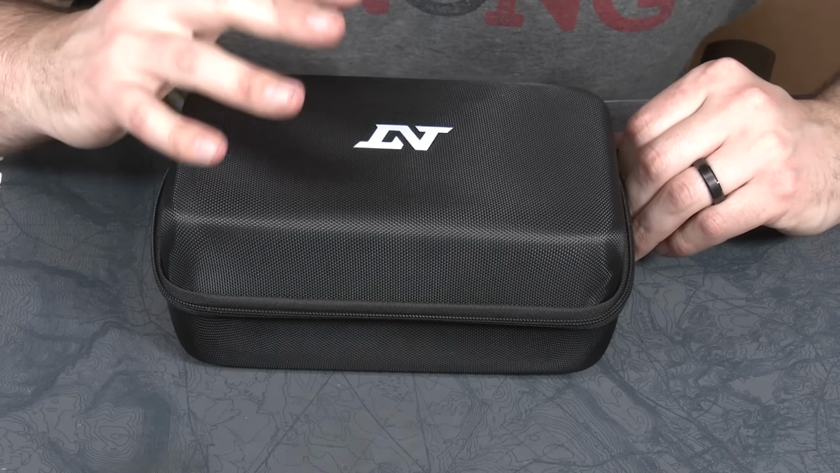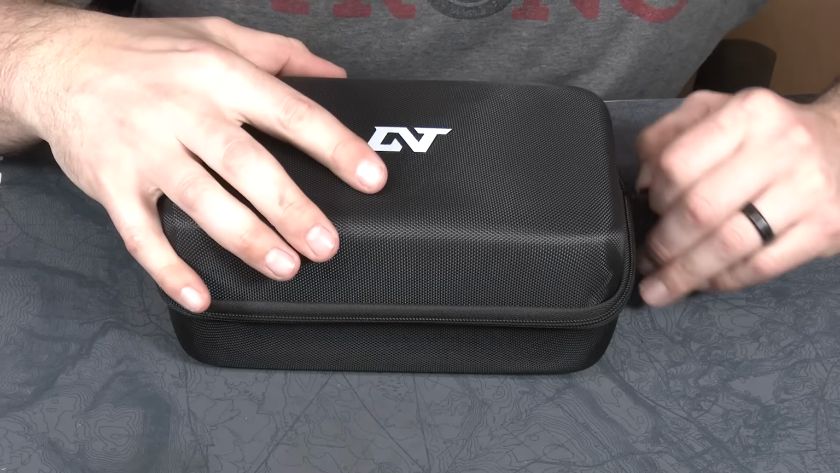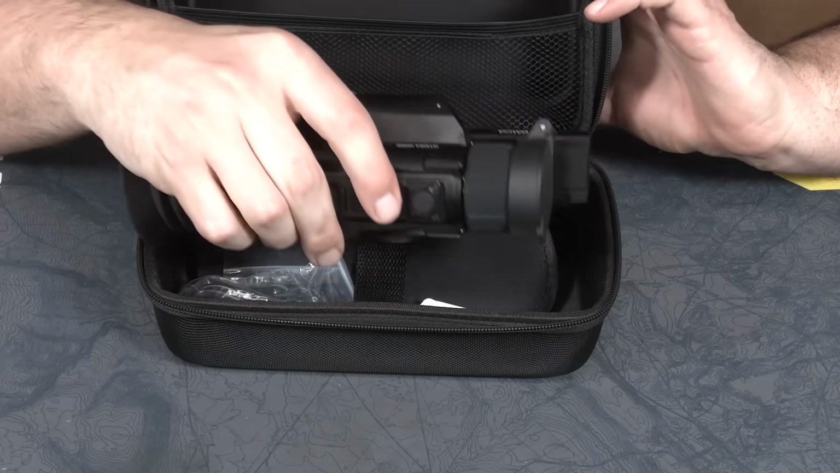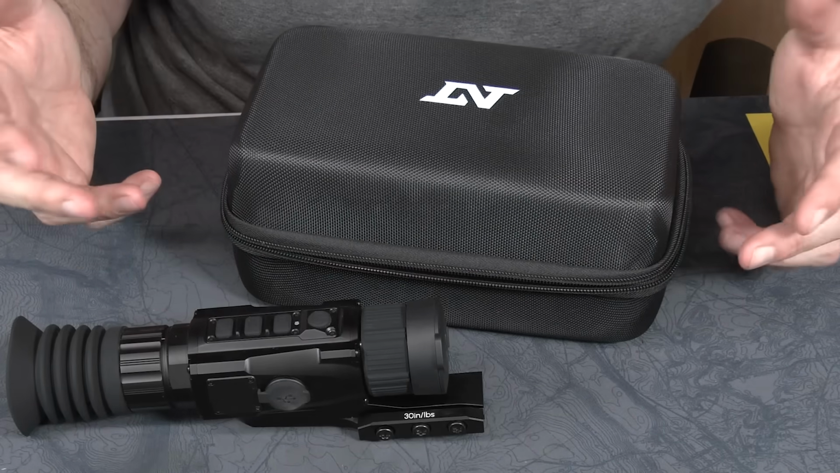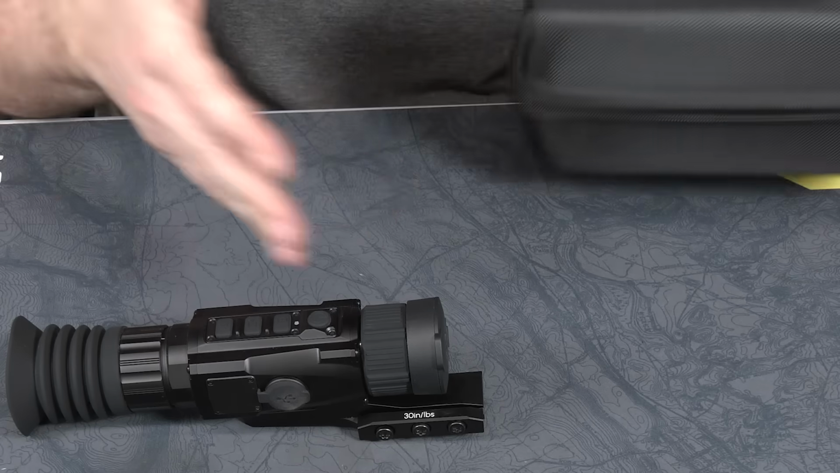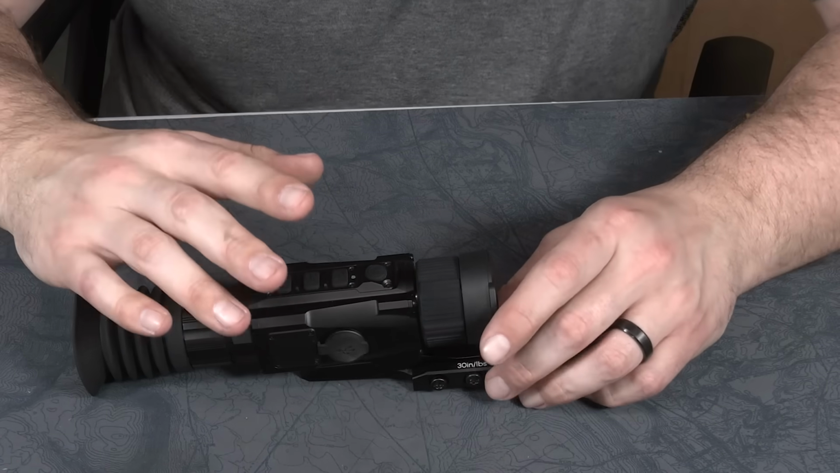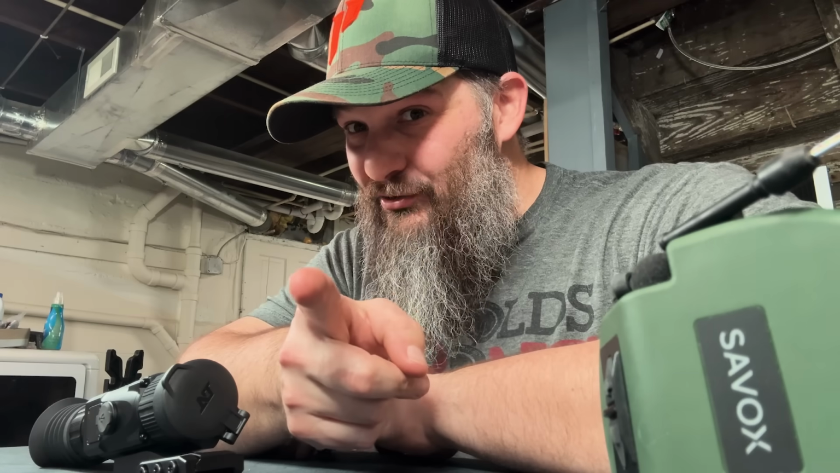Now, as a point of process, I don't typically discuss price point because I'm a capitalist and I believe for the most part that the market should decide on the prices that a company sets. They have the discretion to say, hey, we can do it for this, we need to make this much on it to stay in business. I understand that. The only time that I really talk about price is when it's outrageous in either direction.